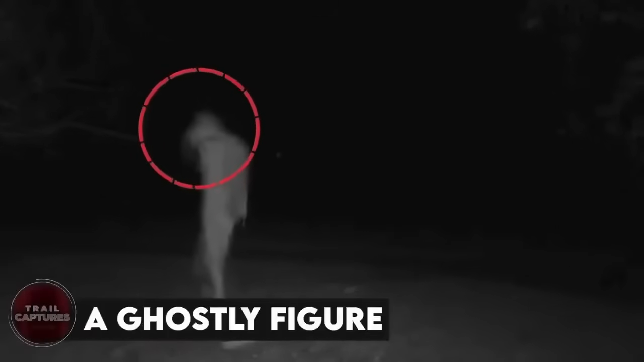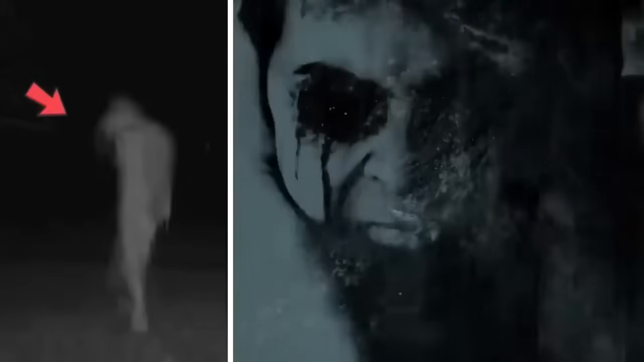A ghostly figure. This terrifying image is scary in that it could be any number of things. It has a fuzzy outline, making it look like a ghostly figure. The figure also has a drapey look to it, making it possible that it could be a ghost with long hair or a long cape. Some have even speculated that it could be a skinless monster. Hopefully, it's just a regular old person in a hoodie of some sort.